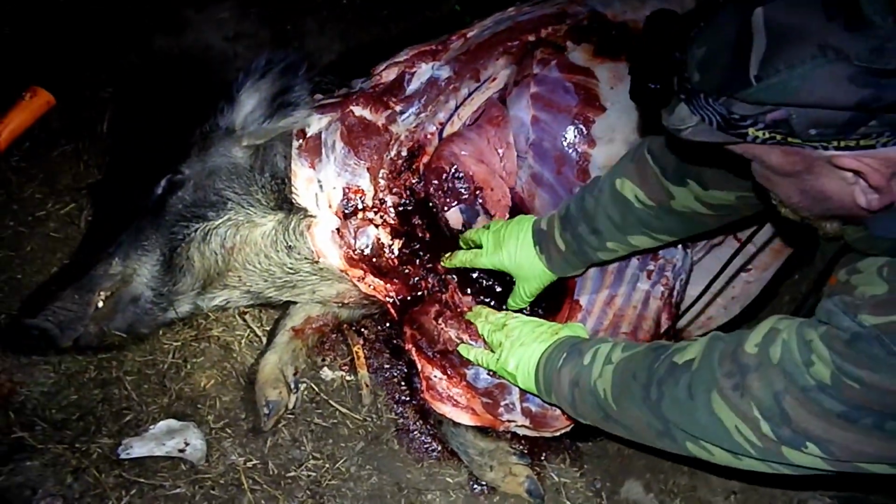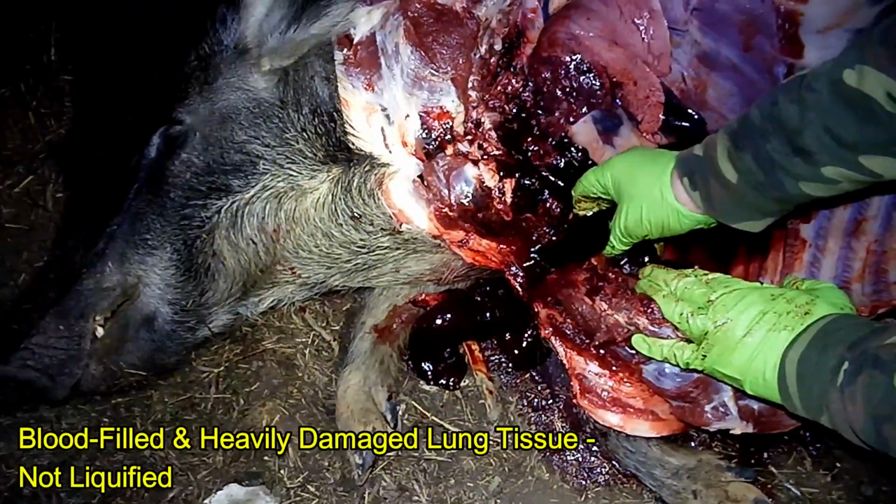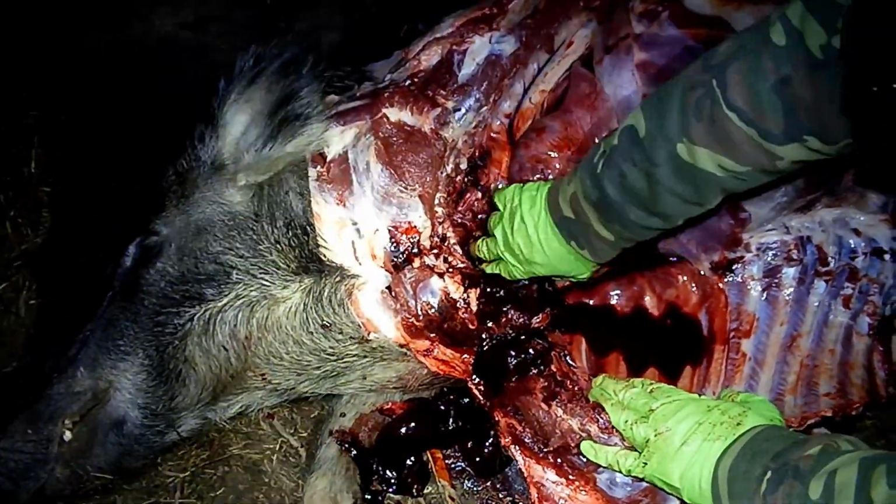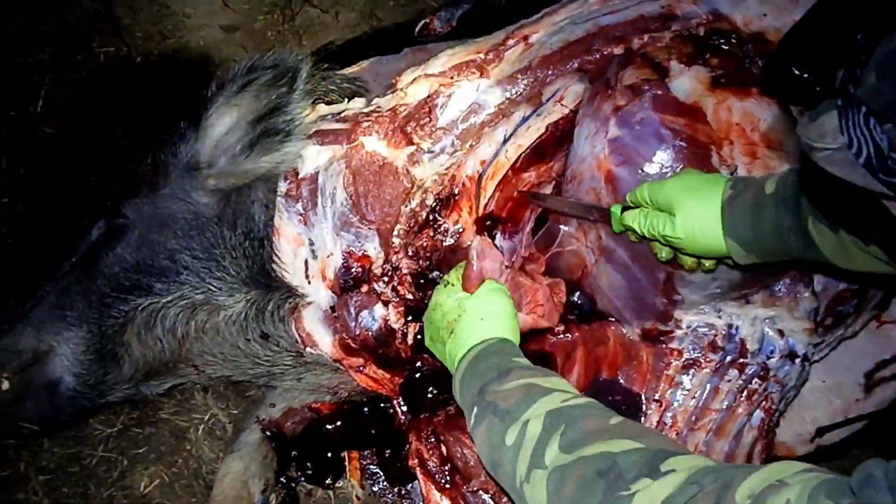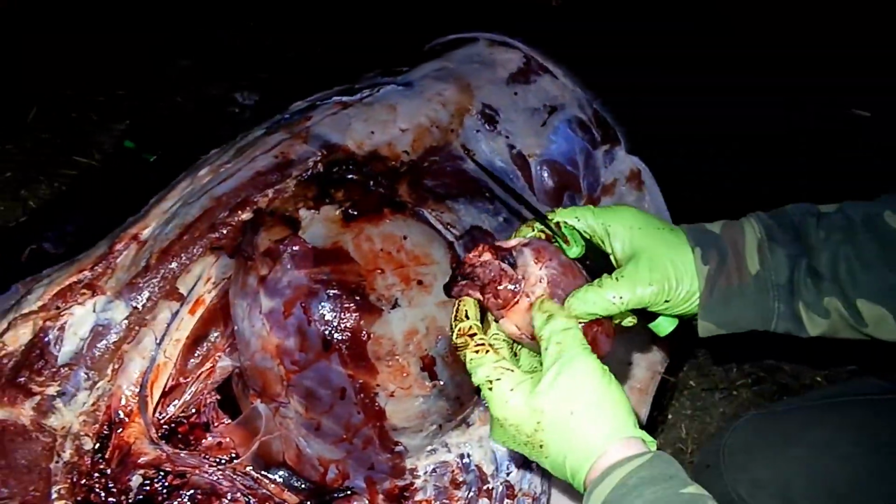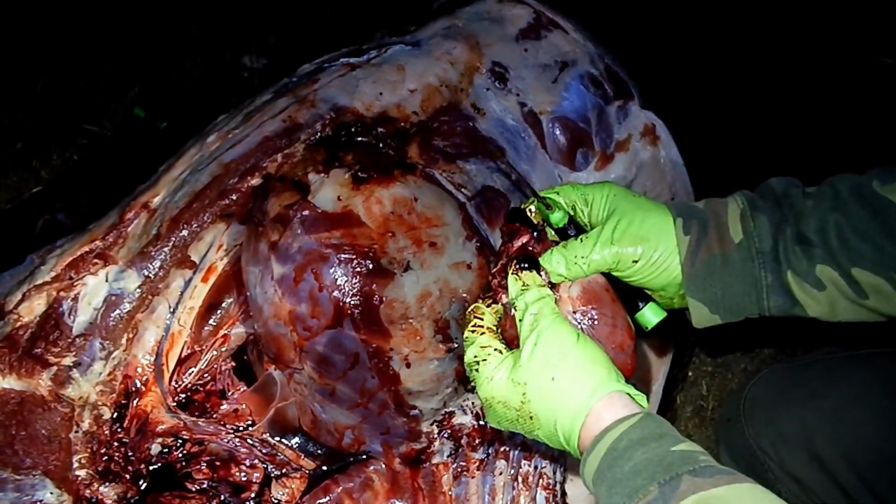So we have liquefied lung tissue. Looks intact.